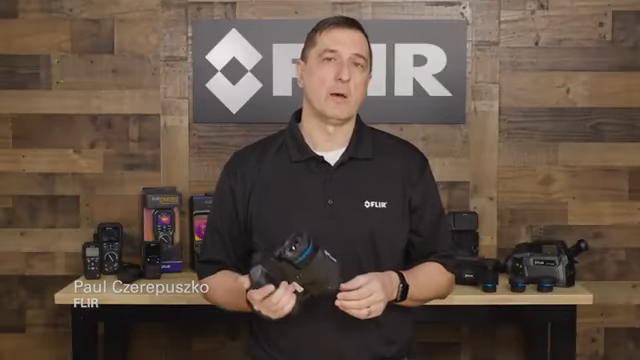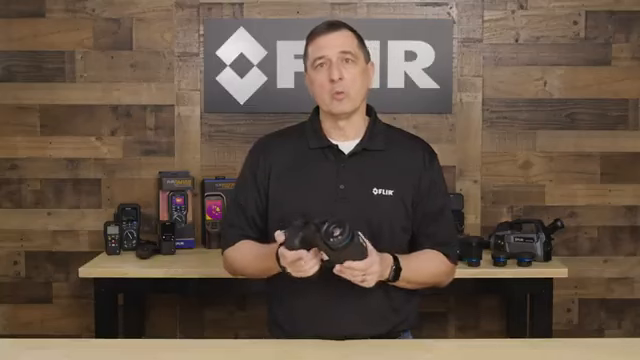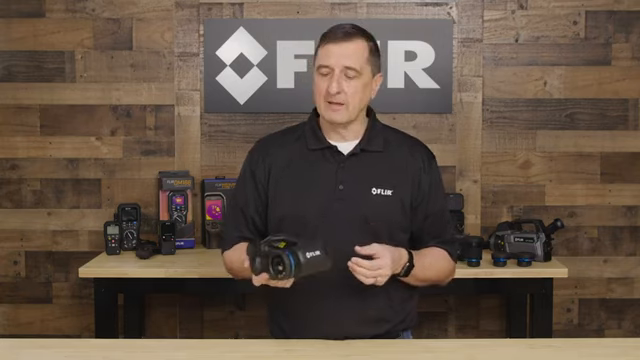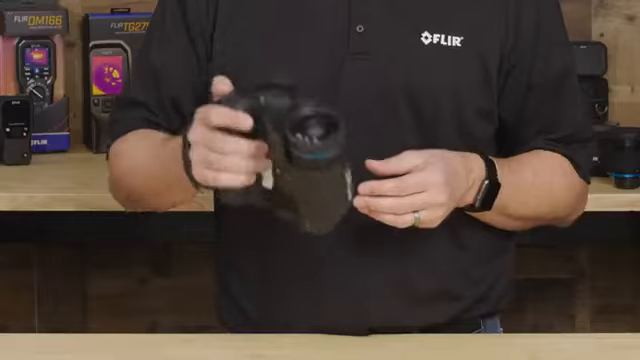Today we're going to be talking about our T-Series cameras. First and foremost, it's one of the most ergonomically advanced thermal cameras ever created by Flir. The nice thing is that it only weighs in at 2.9 pounds or 1.2 kilos. So it's light and easy to carry.